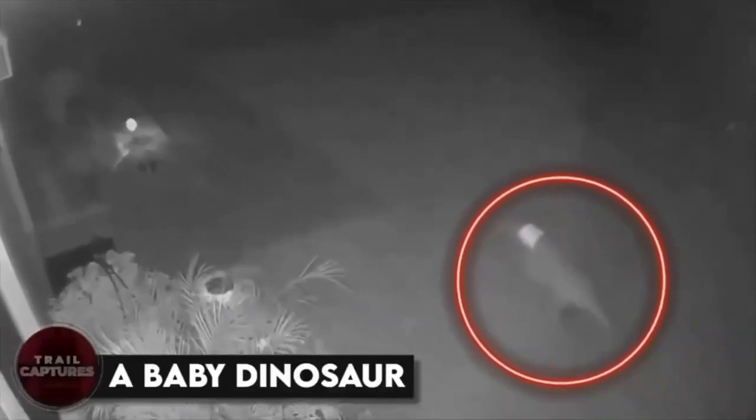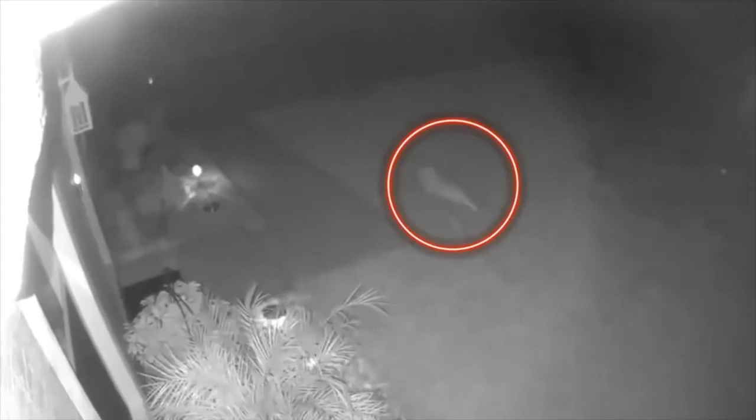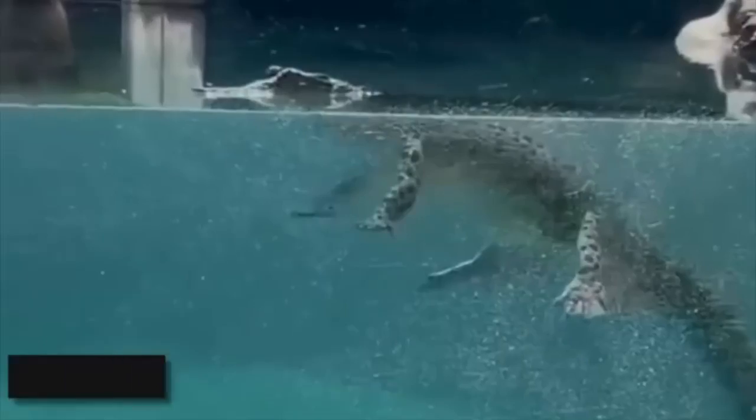A baby dinosaur. Apparently, a baby dinosaur, or something that looks like it, was spotted running around the city on CCTV footage. It's got us all wondering, could it be possible that dinosaurs still exist? I mean, how crazy would that be? I'd love to hear your thoughts on this. Do you think it's legit or just a prank?